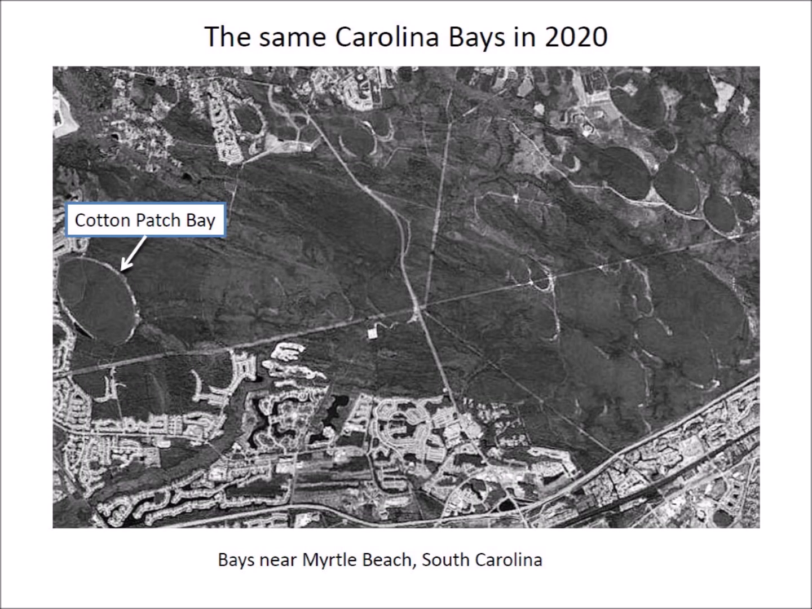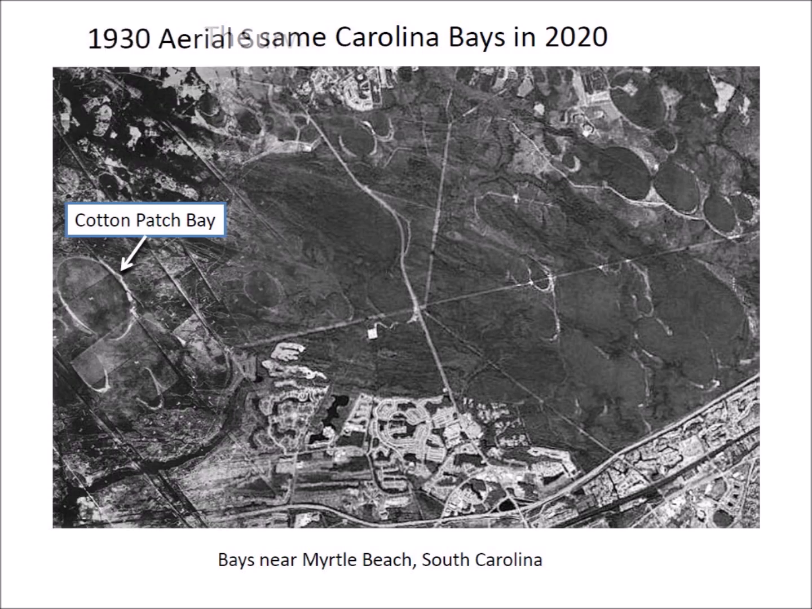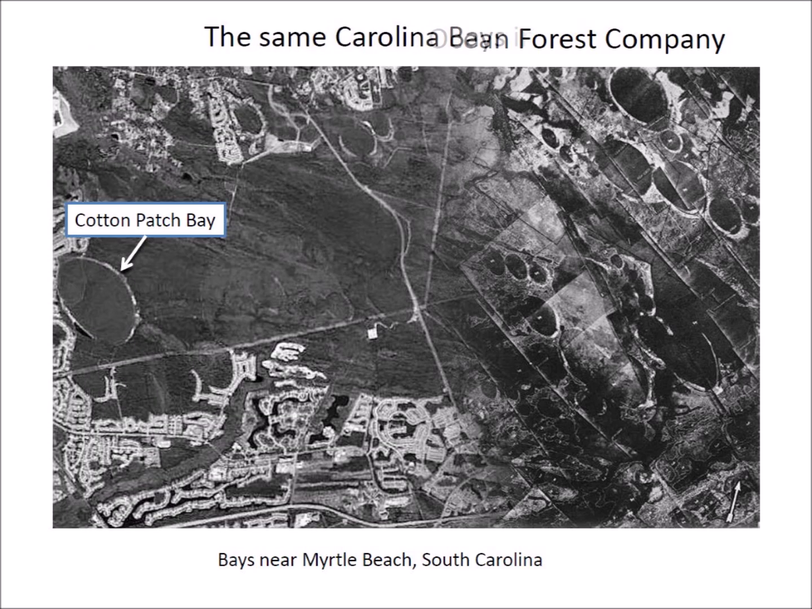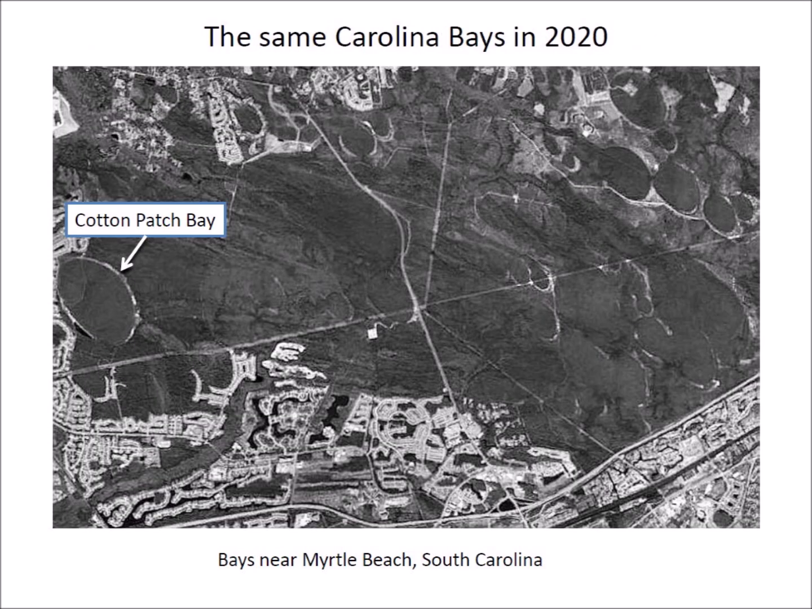In the 90 years that have elapsed since the first aerial photographs were taken, many bays have disappeared near Myrtle Beach, South Carolina. Flipping back and forth between these images shows that many bays in the central part of the image are now gone. Some bays have been obliterated by urban development, and others have become less defined from wind and water erosion.